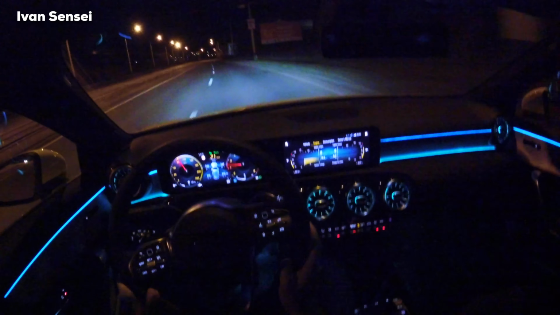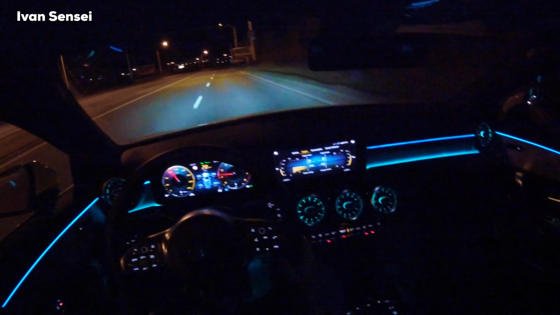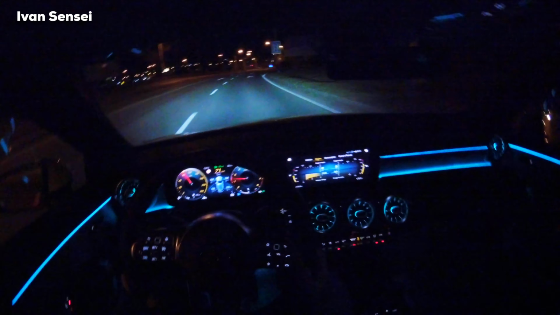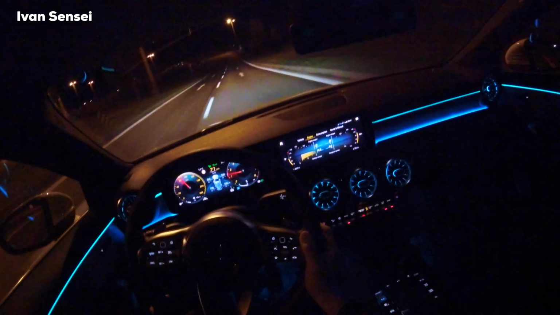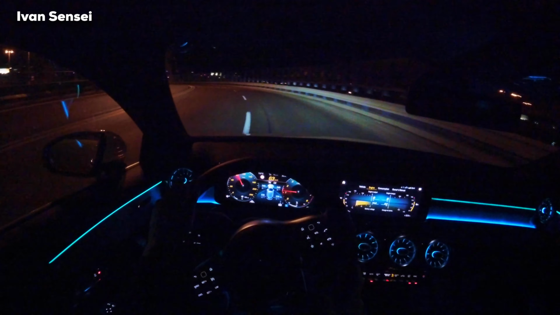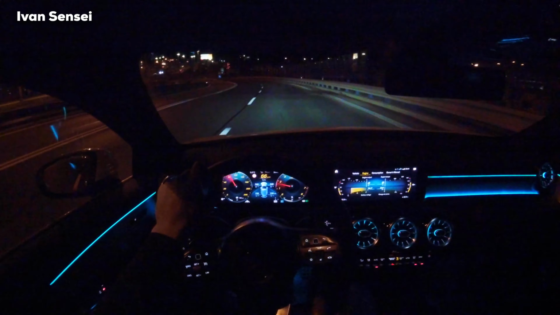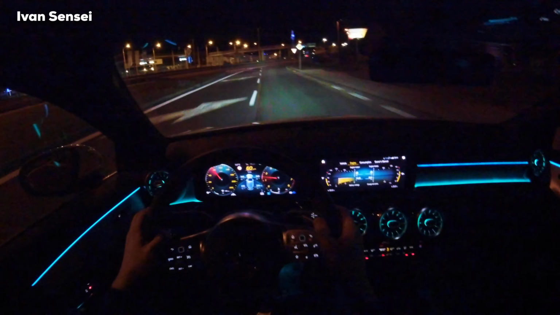Also the price difference, there is a price difference between the CLA Coupe and A-Class, so it's also worth considering. Here there was no engine option at the time when I was ordering this car from the factory. This is also a sharp corner, but for this car it's like nothing. So there was no option for 220 for CLA back in May when I was ordering the car. In August was the delivery.